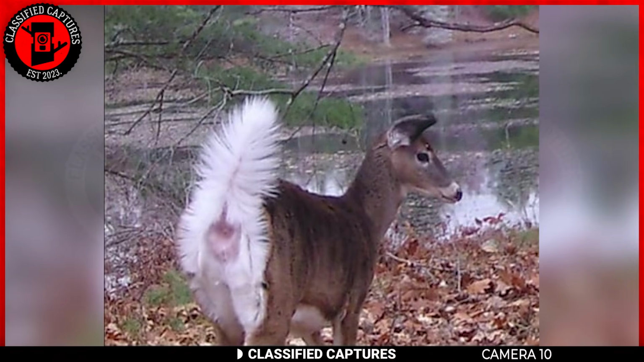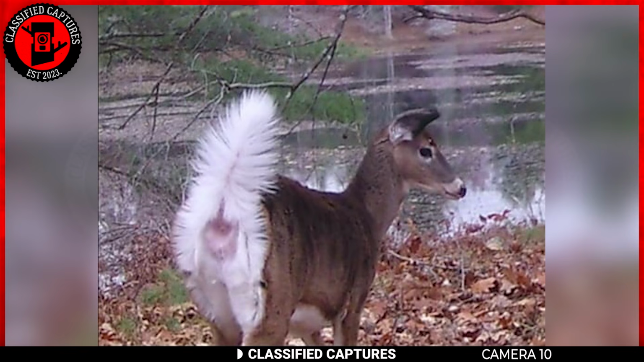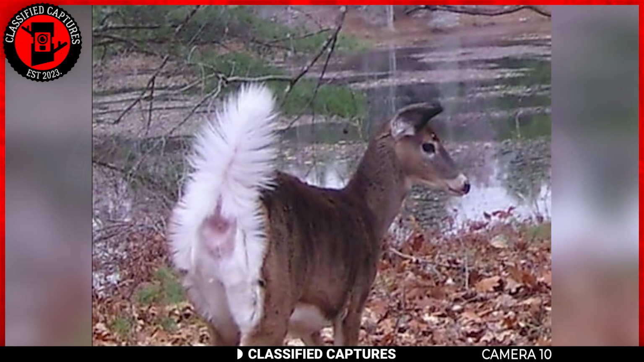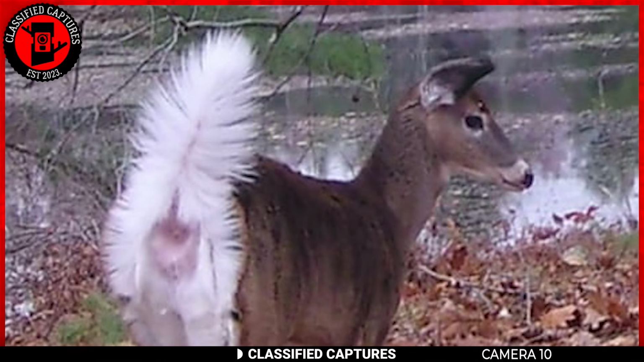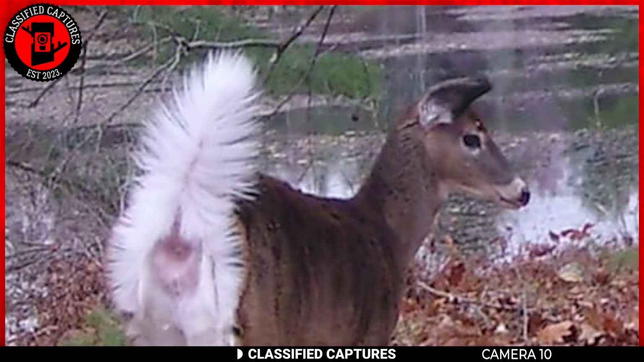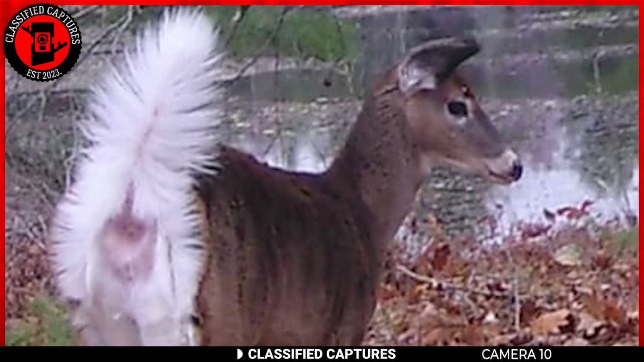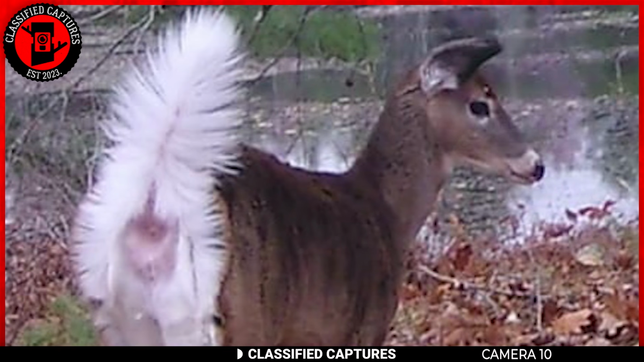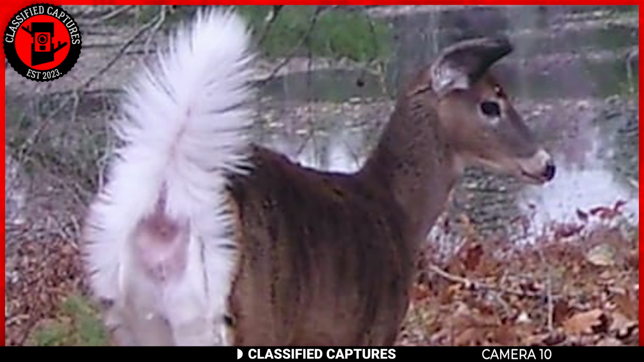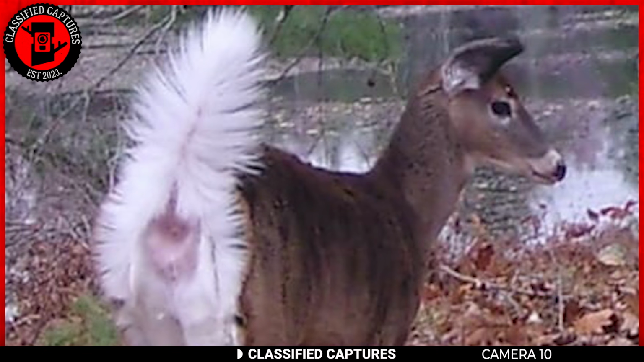In this cheeky snapshot, a white-tailed buck unintentionally finds itself in a rather compromising position, showcasing its rear end as an unwitting subject of the camera's lens. While it may induce a chuckle or two, it also highlights the delicate balance between observing wildlife and ensuring that we do so with the utmost sensitivity.